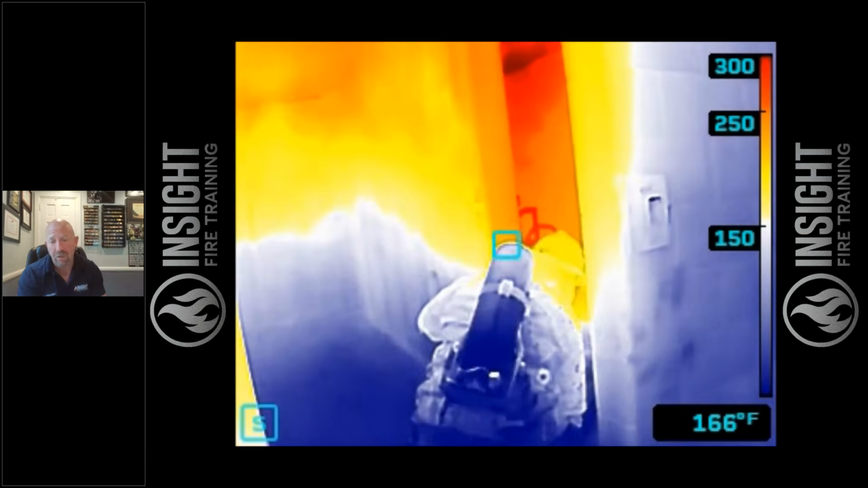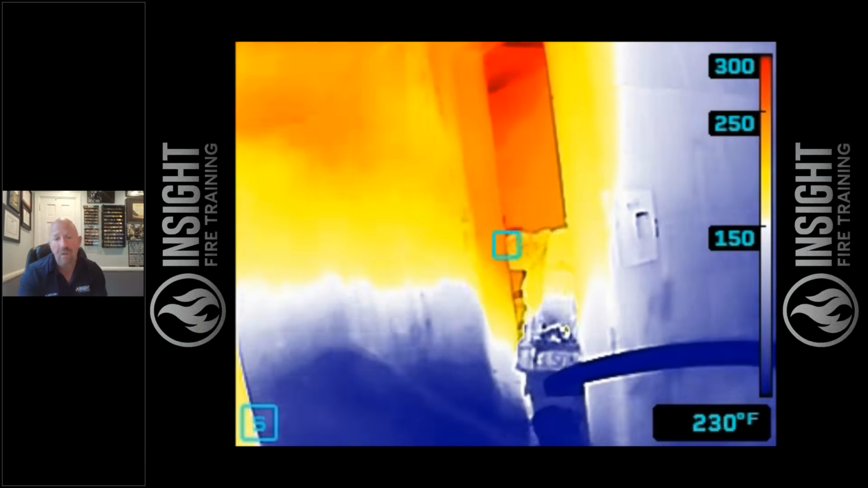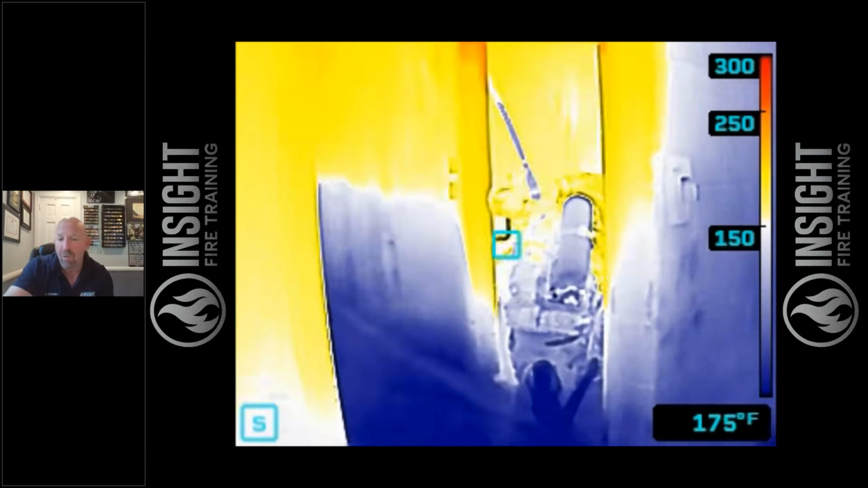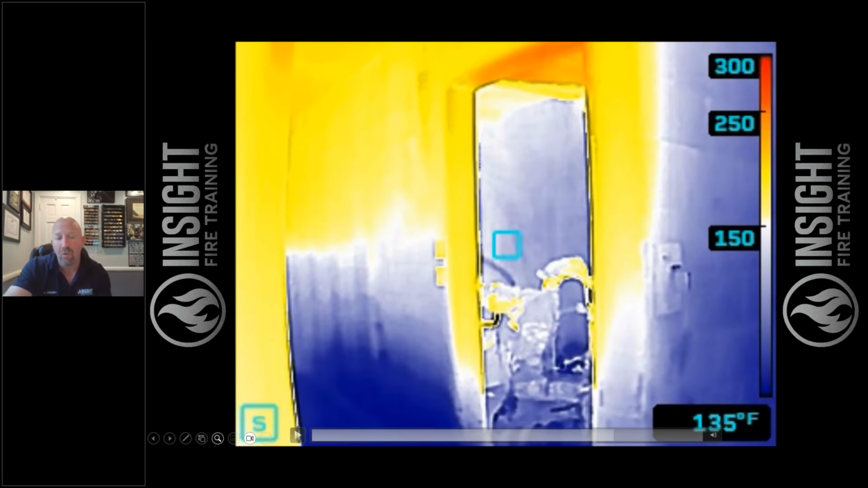And how much energy did they take? What's happening to their polycarbonate face piece during this time? Look how much energy they are absorbing. They start flowing, as you see, the color starts diminishing, and then we start to take back ownership of this compartment before they move down the stairs. That would have been more appropriate.